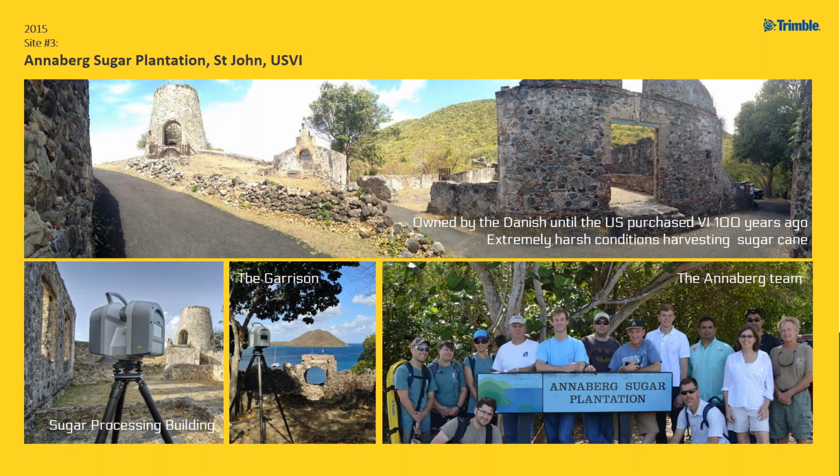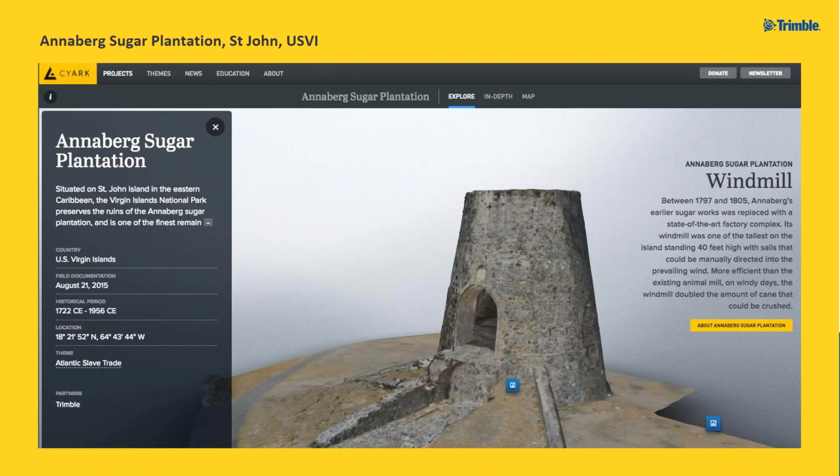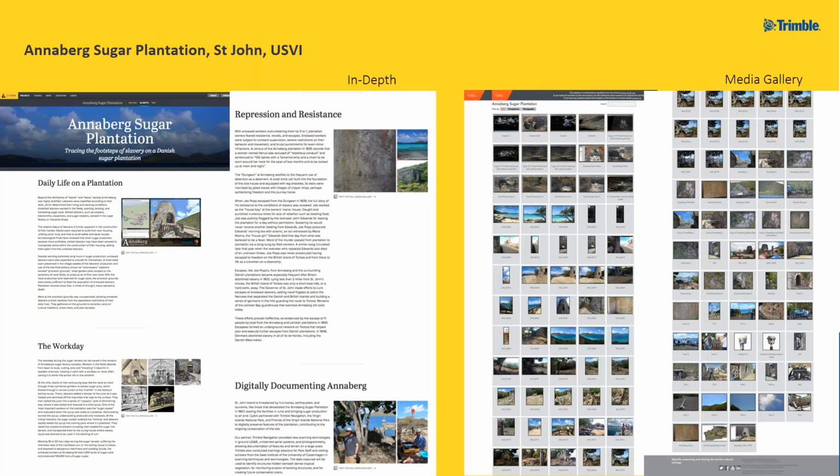You can see the team of people that were involved both in documenting and writing the history of this site as well. It's a national park, and the park geologist also hosted us, and we worked in tandem there. And this is some of the outputs on SciArc's website, and some more media gallery and in-depth information on that site.